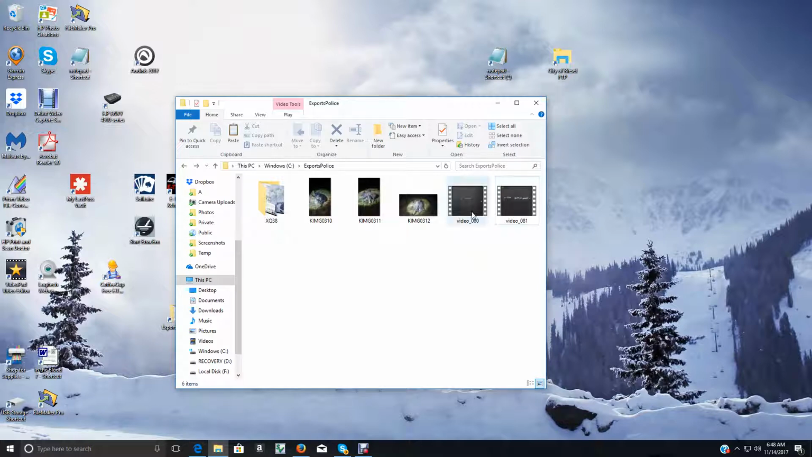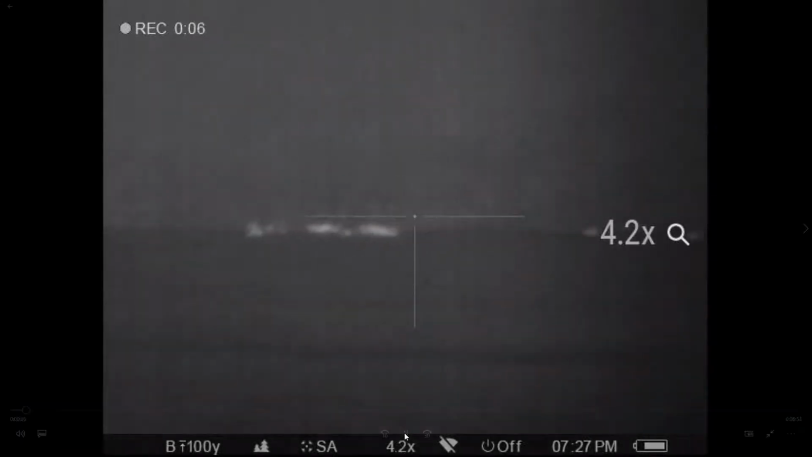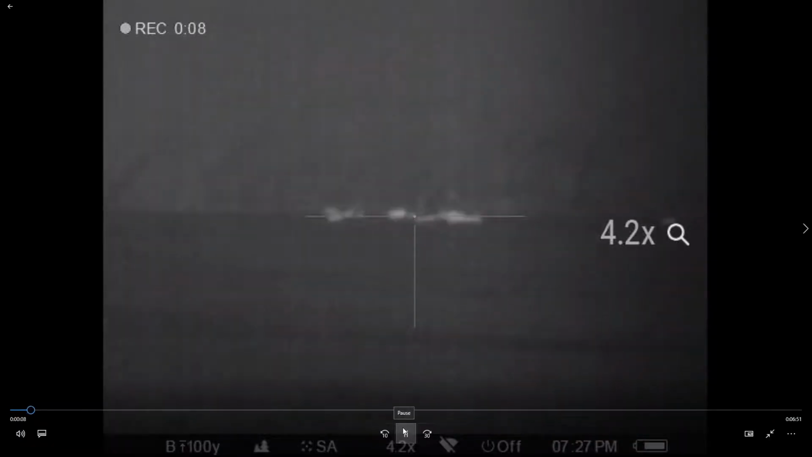This was taken last night, and a little preface here. The rancher called us and said that where we had been just 2 nights earlier, the hogs were back in there, tearing up his place. So we head down there and we're riding by, and we see this. And this is approximately 600 yards.